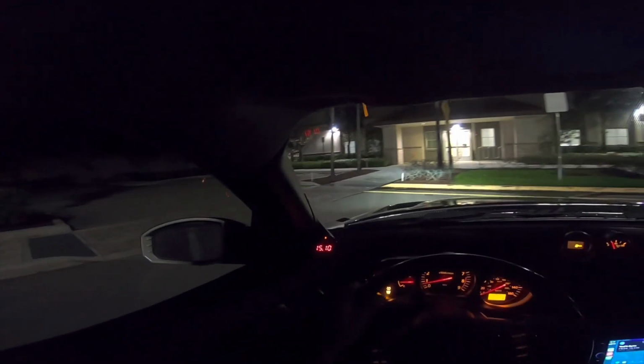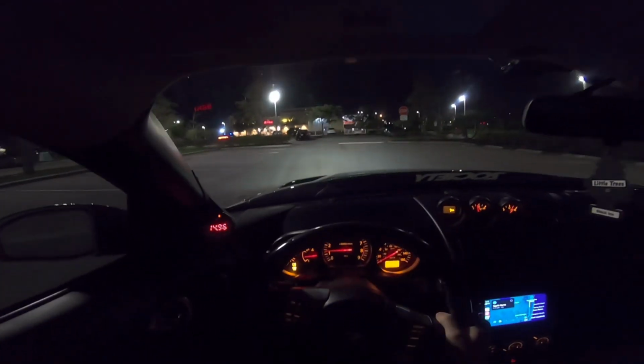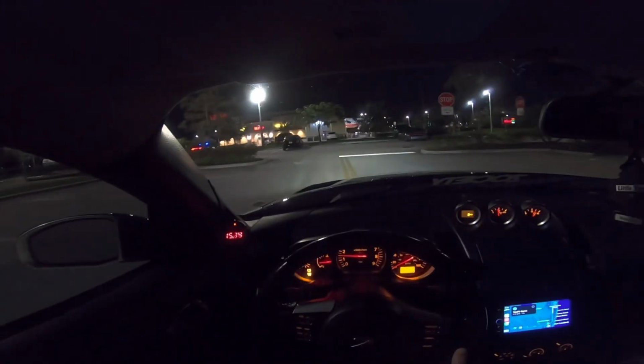Oh shit, there's a freaking cop there. Start this way. Hopefully he won't pull me over for no reason. I just want to be as far as I can from him. If I get pulled over now, it's really going to suck, getting pulled over after not driving this car for 3 weeks.